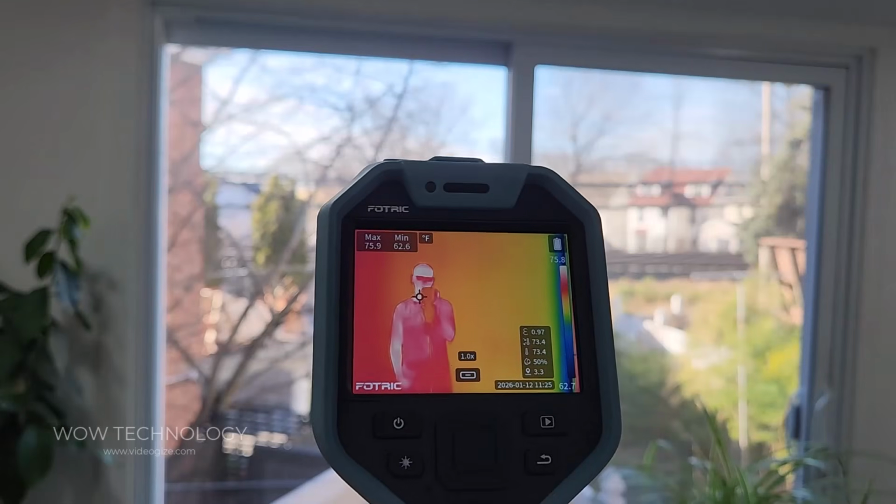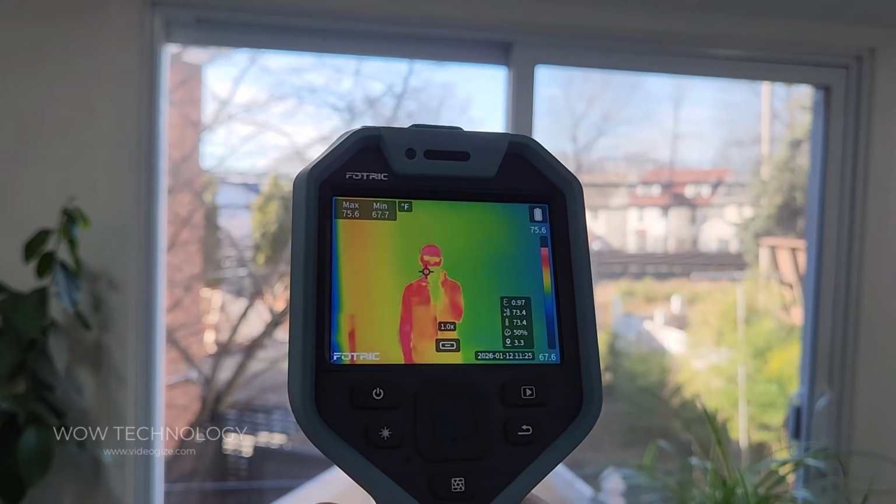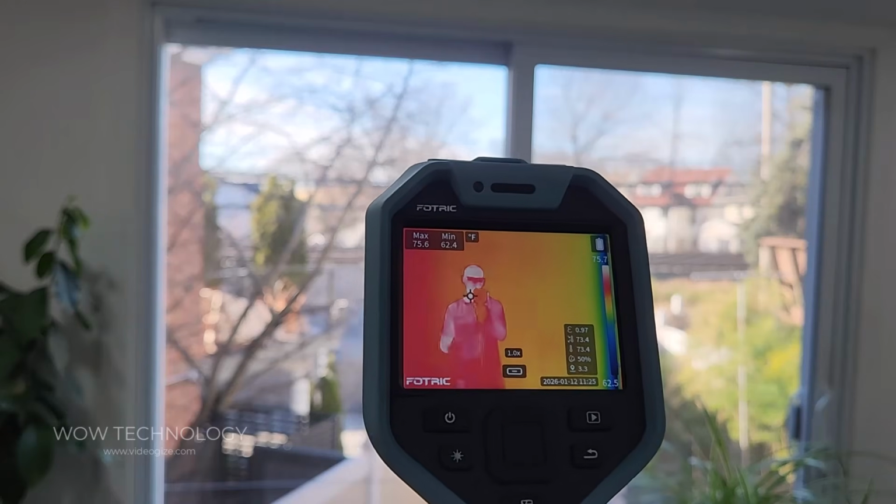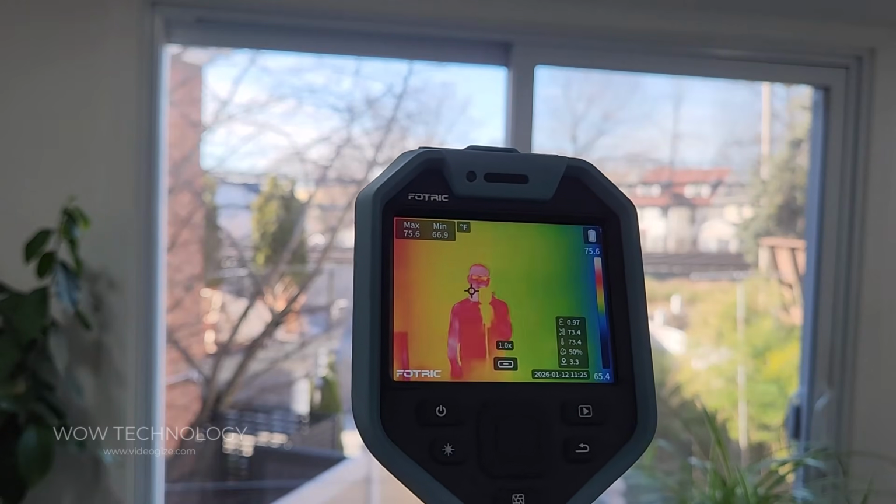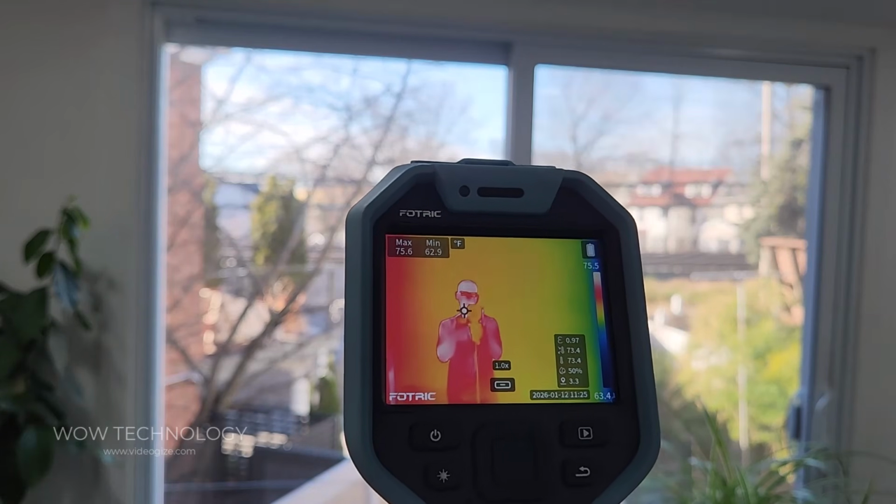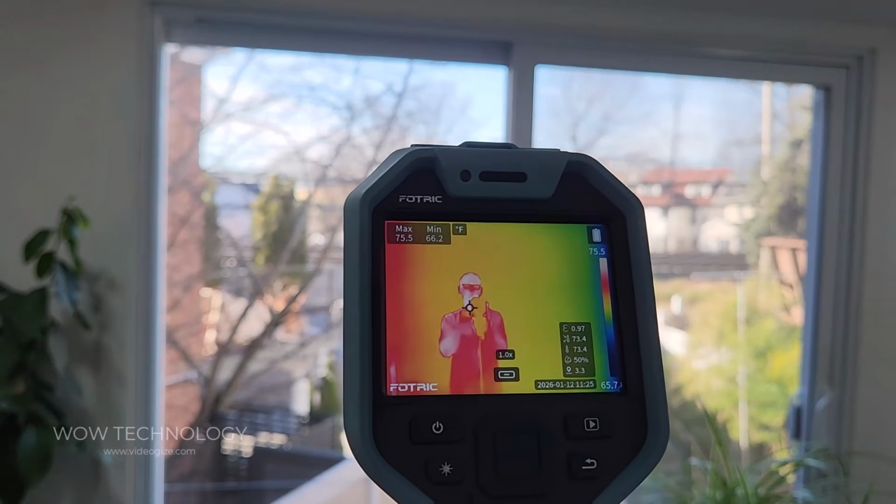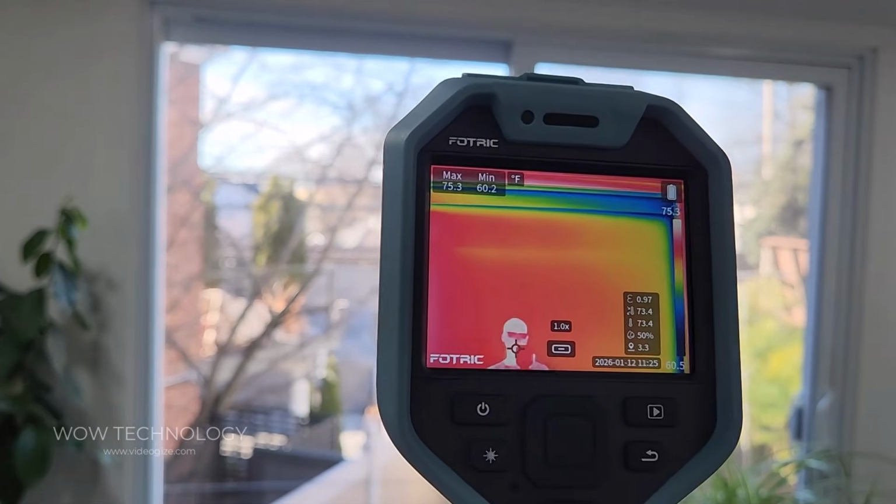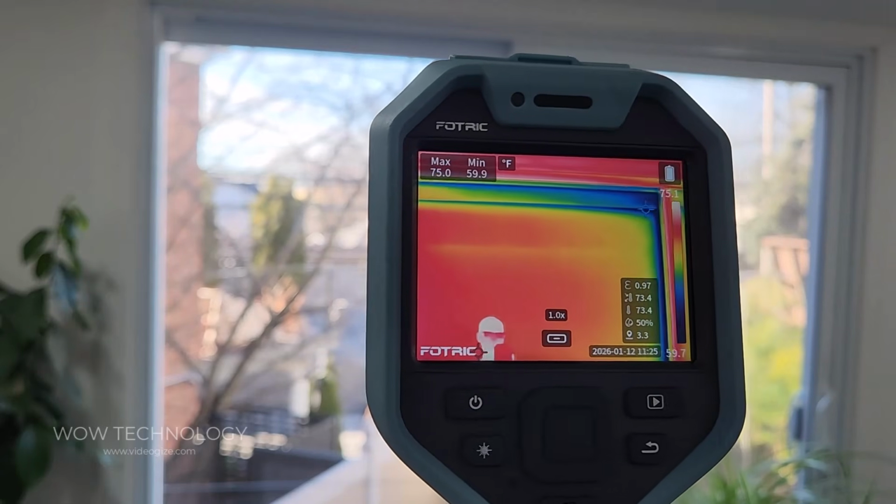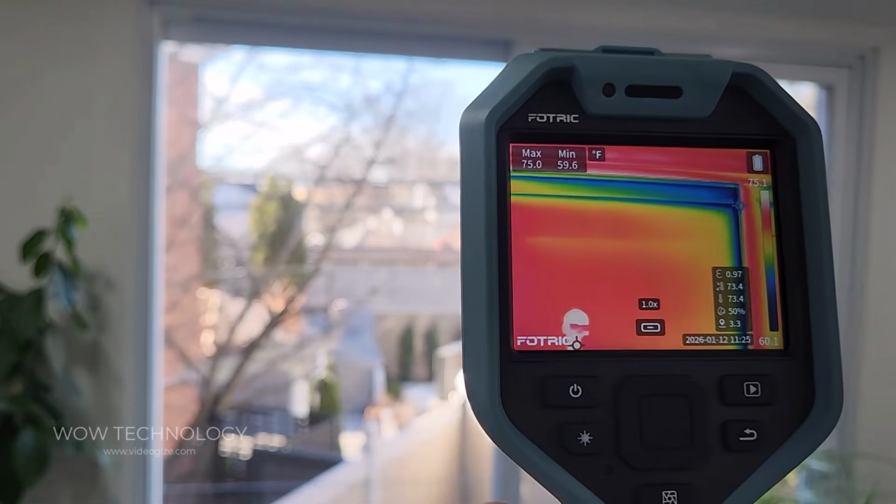You can see that I'm pointing this at my sliding door. It's actually picking up the reflection of my body. See, I'm waving right here. And it shows on top the maximum temperature, which is 75, which is on me. And then the minimum, which is 64. And then you can look on top, you can see where the cold air is coming from in my room here. So it's coming from the seams of the door.